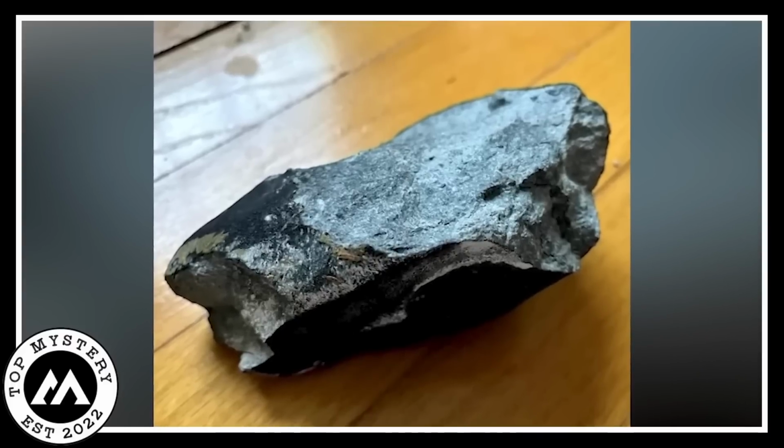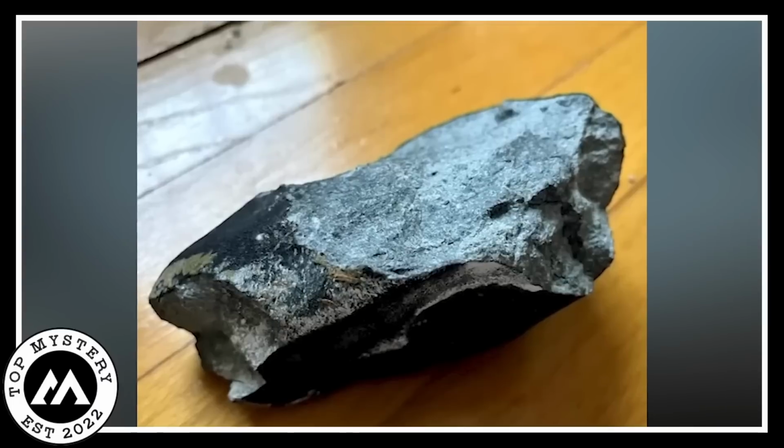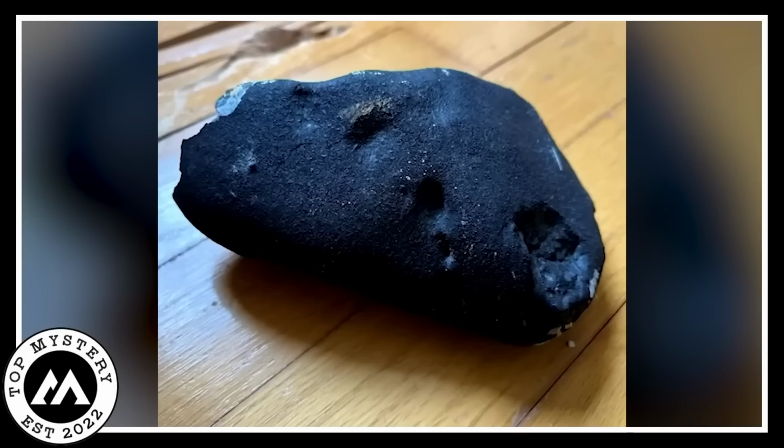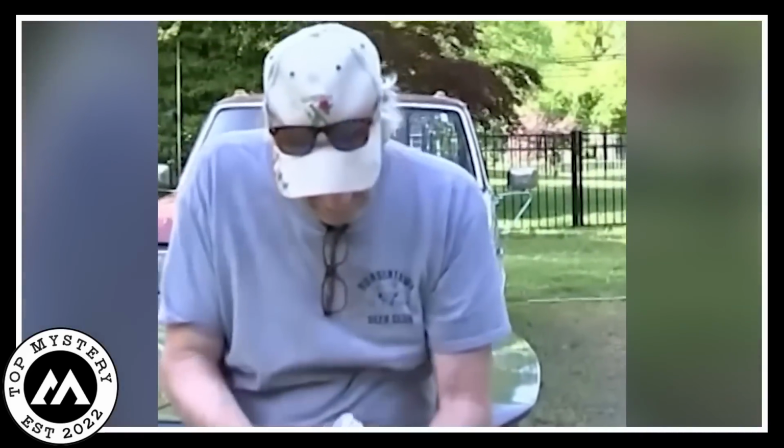The woman could not help but wonder where this cosmic rock came from and why it landed in her home. Little did she know, this unexpected event would lead to a story of curiosity and discovery that would stay with her for a long time.